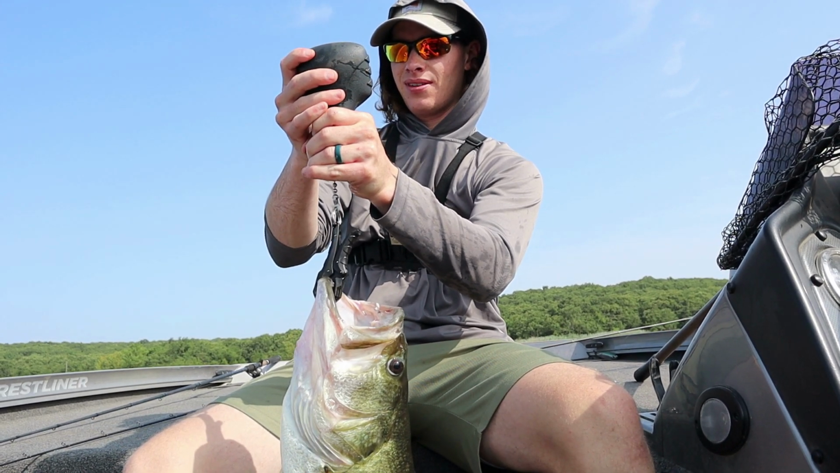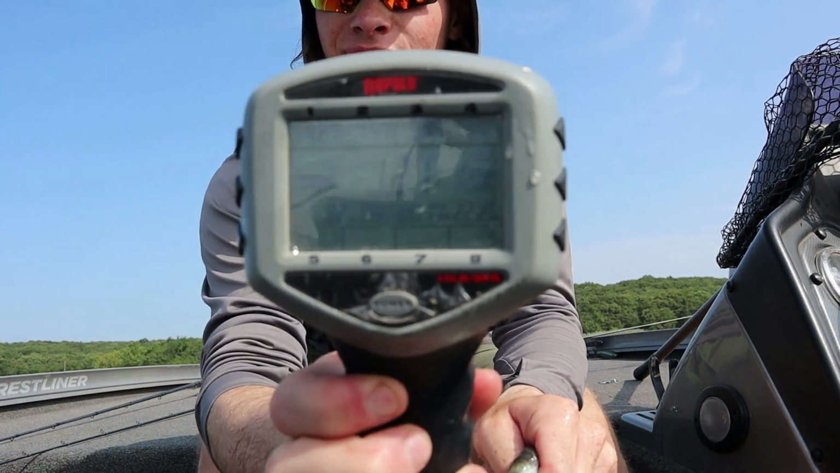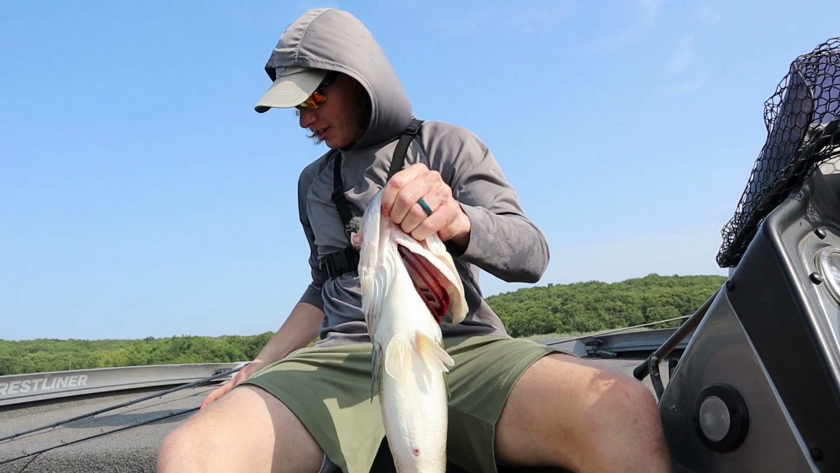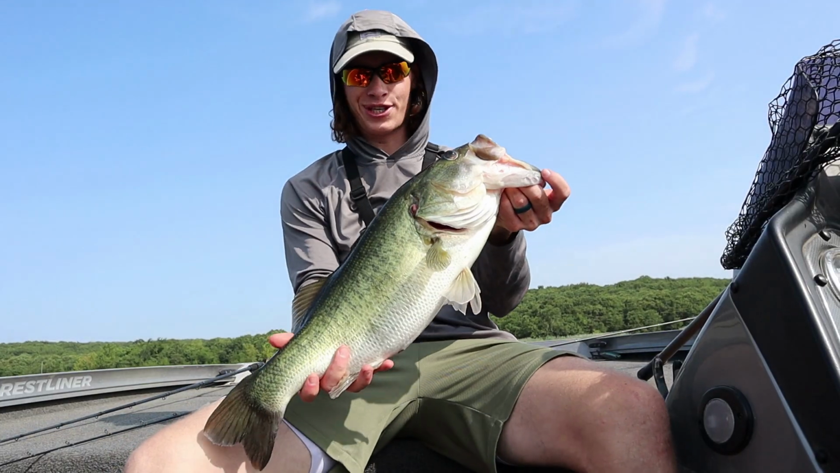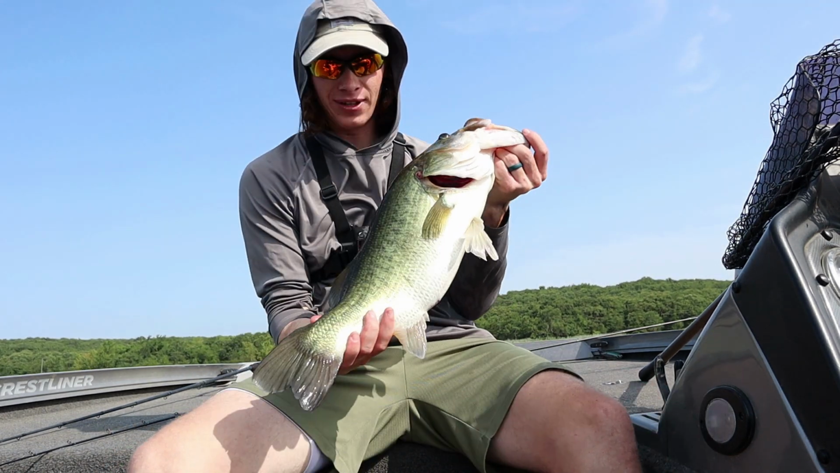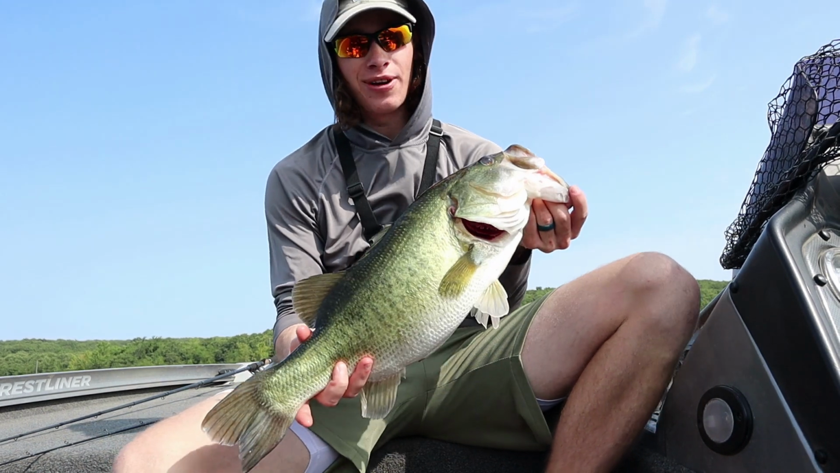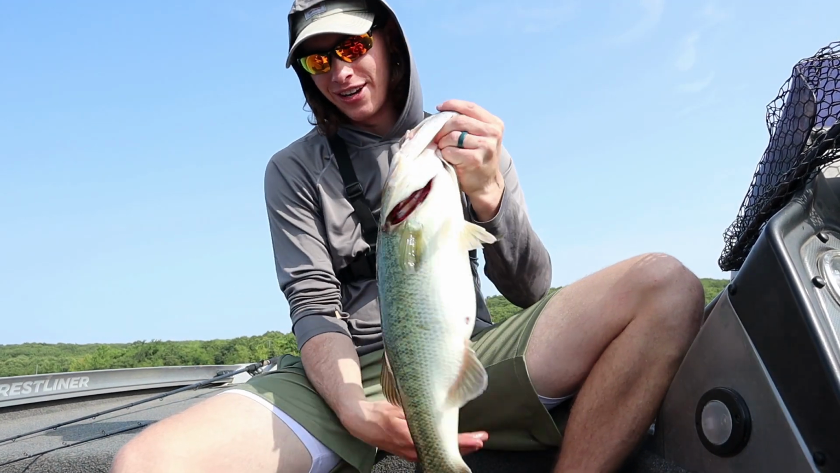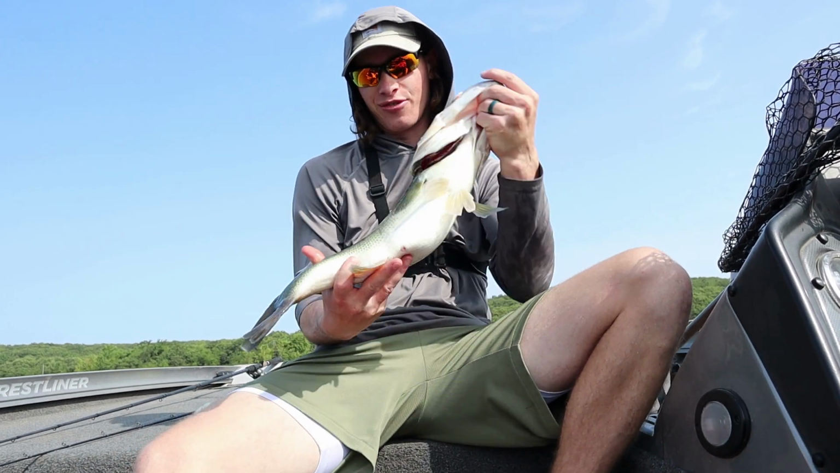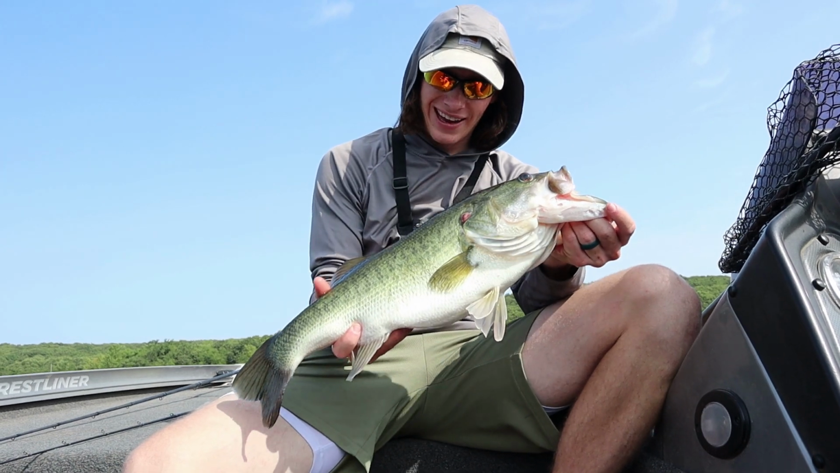Oh, there we go. 6.43. I don't know if you guys can see that. Solid fish. Yeah, I don't know what's going on with me today. I am literally asleep at the wheel. I'm just tired. I'm not paying attention. Definitely not fishing at my best, but obviously we're still catching some good fish. That is a pretty average summer fish as far as build and stuff. It's a pretty fish. I am not here for it today.